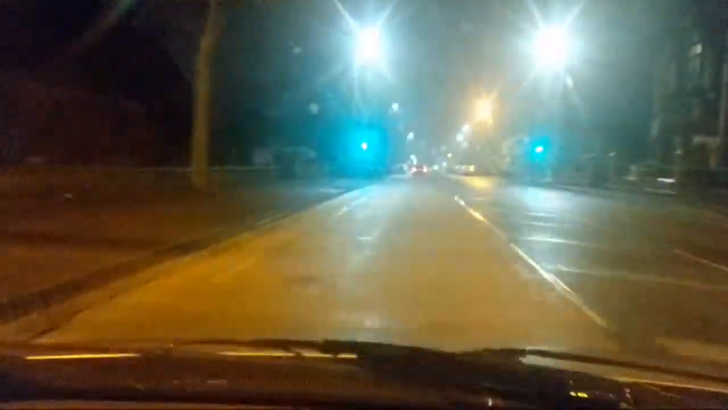Kind of stopped raining now. Well, the vehicles behind me have dispersed, they're no longer there. So these in front of us are dispersing as well.